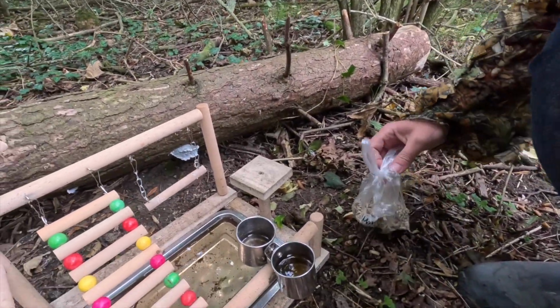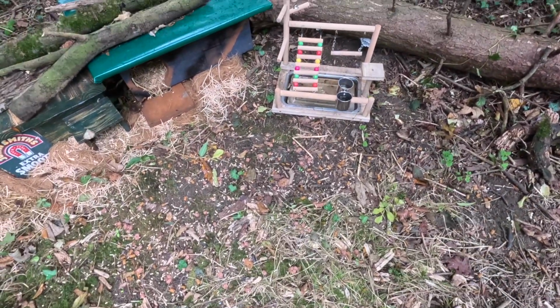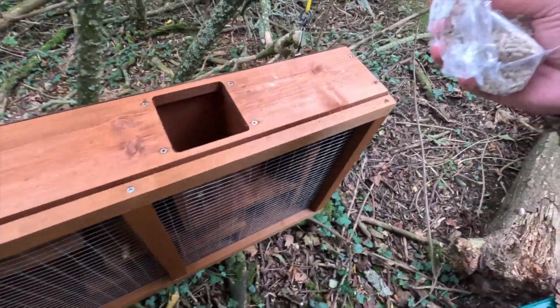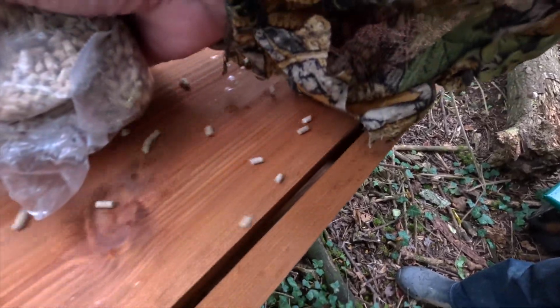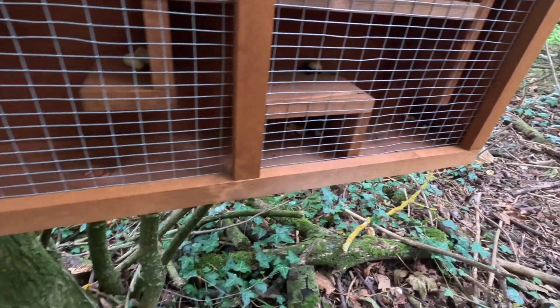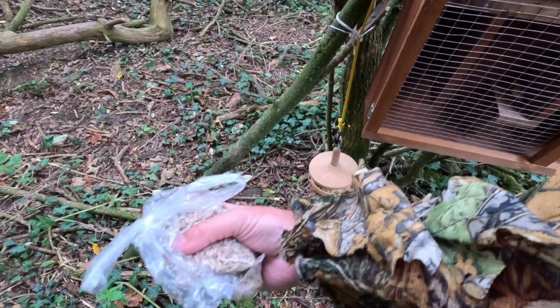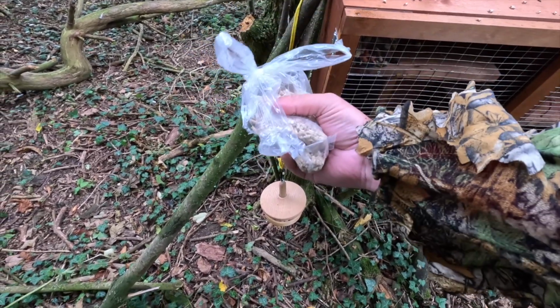Right, so that's done. So, I've got loads of bits of this out. I'm going to put a bit of this up here. Is there anything in there, by the way? No. I was a bit worried because I did see a rat and a mouse try to get up here and then turn round and decided, nah.